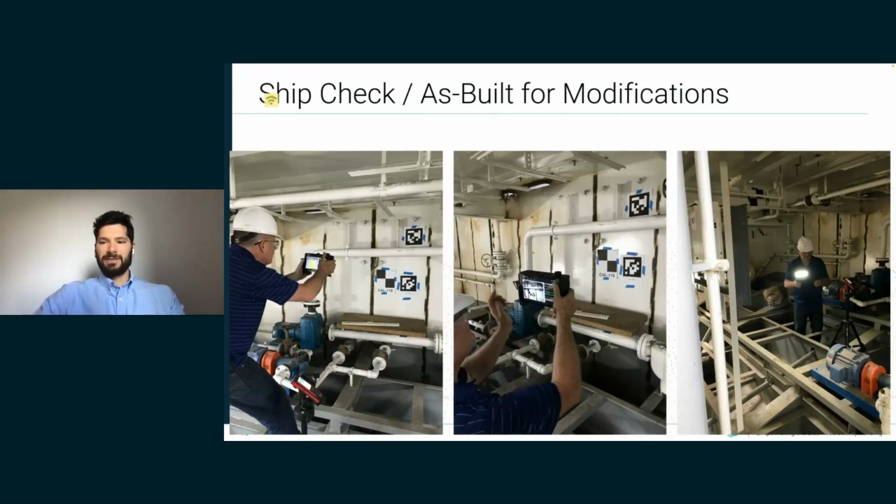Yeah, we're seeing customers use scans for as-built verification documentation. They're updating the 3D model from the point cloud, and like I said before, they're then updating the design model so that units 2, 3, etc. don't have the same problems. And we're seeing this in use today already at shipyards.